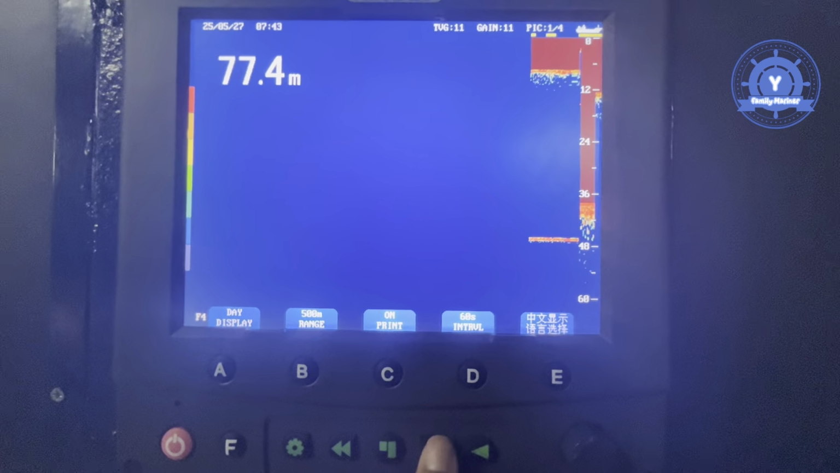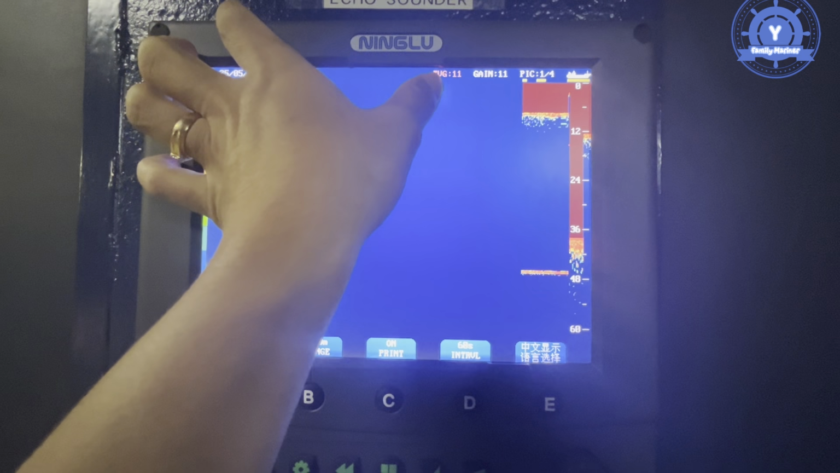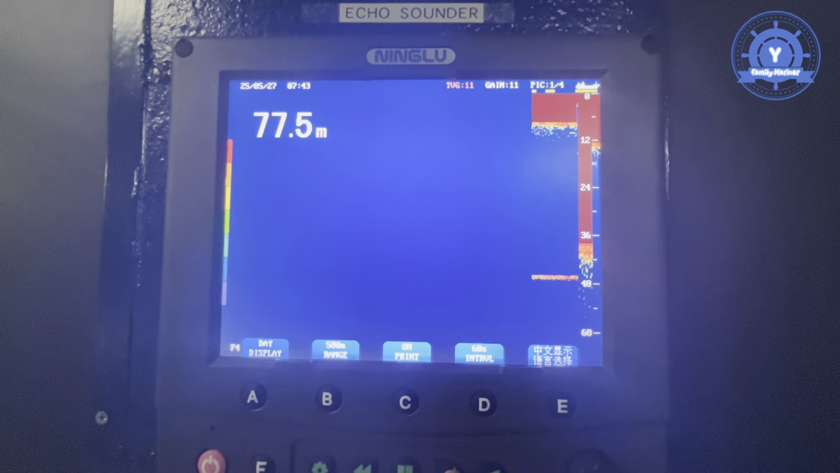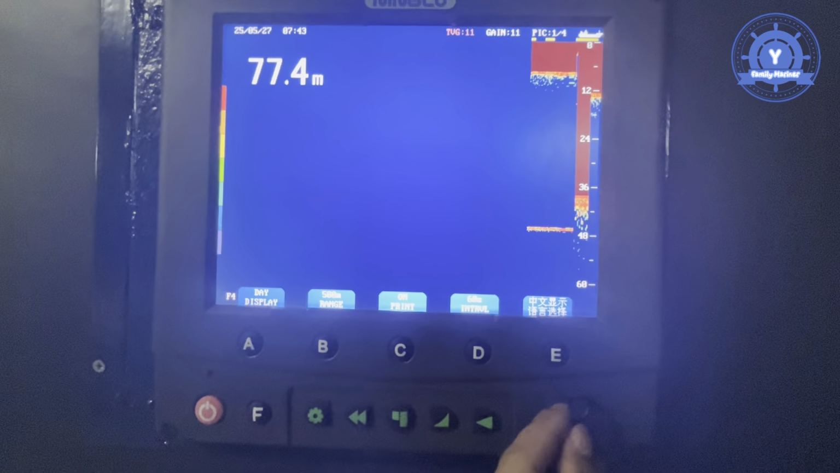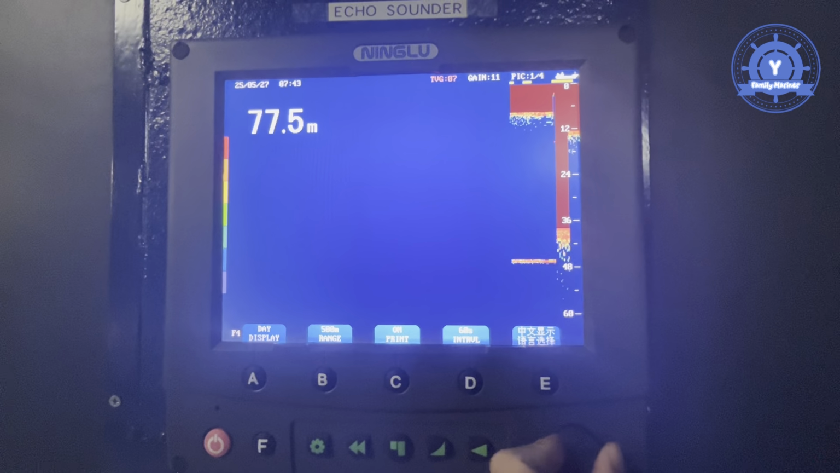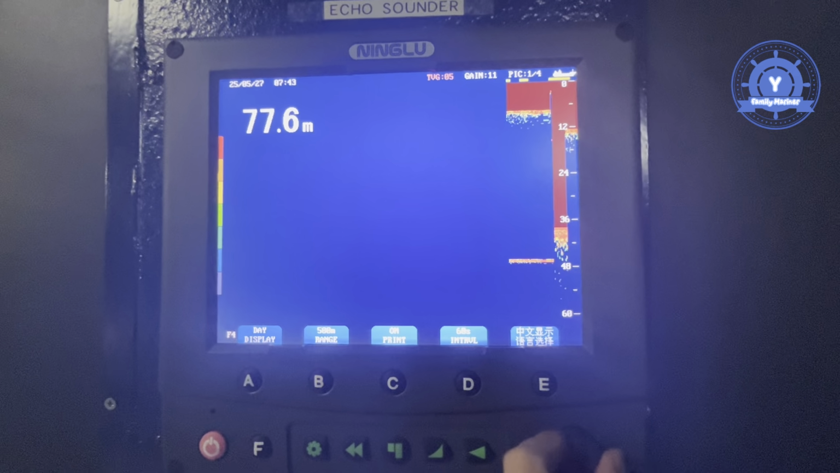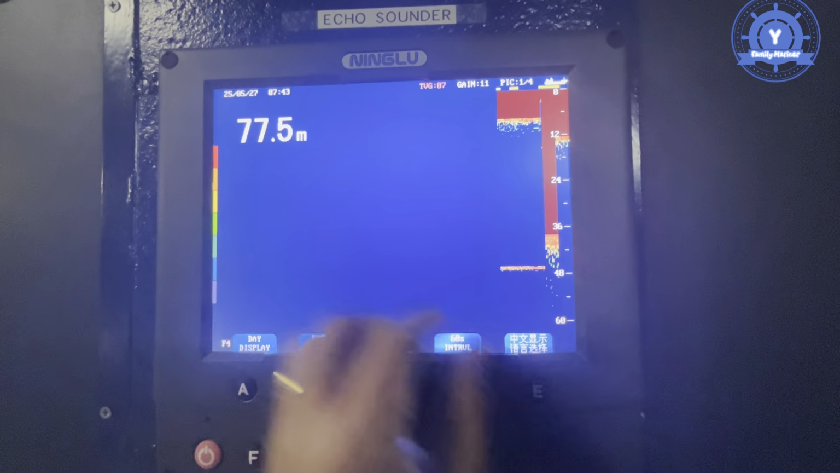And then the other one is for DVG. You can also see this 11. This time we can choose with the knob, clockwise and anti-clockwise. This is only for display setting and not too important.